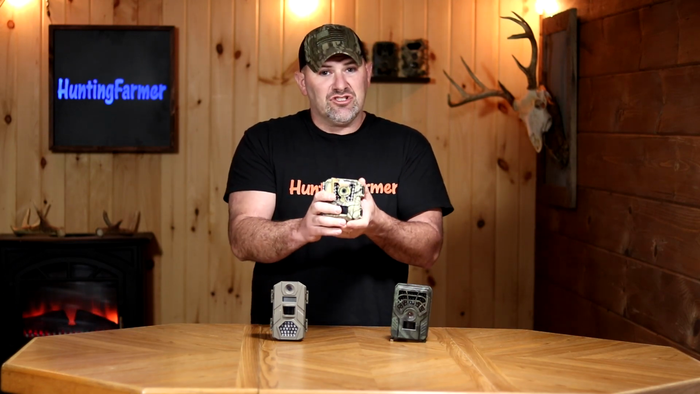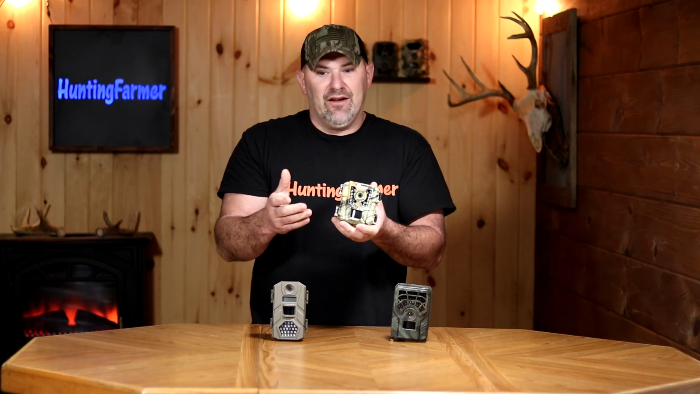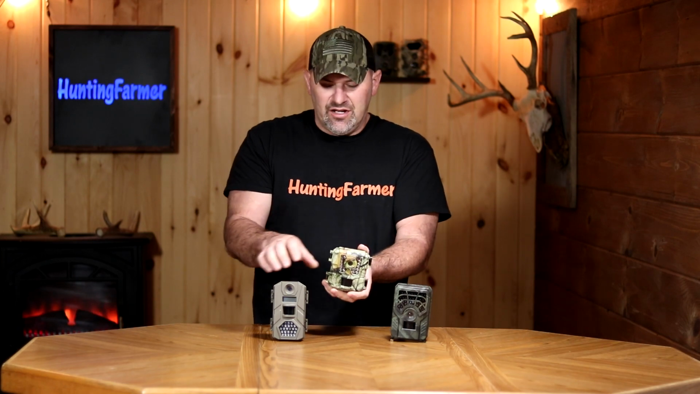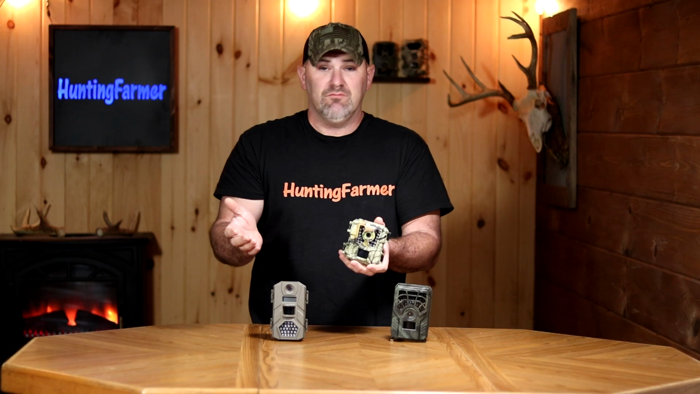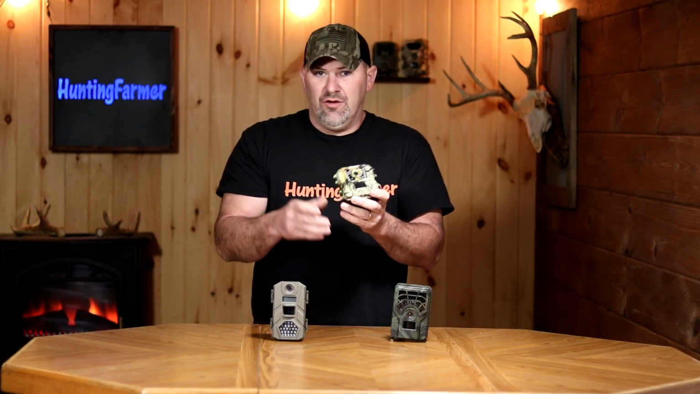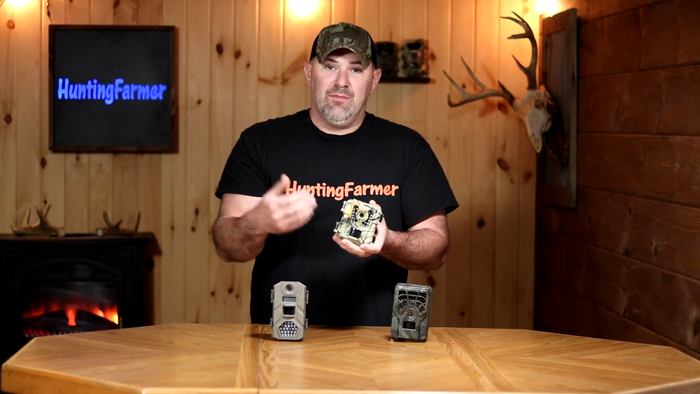The menu of this trail camera is pretty intuitive. It's not that hard to navigate. And in fact, I found it interesting. It is virtually identical to the Tasco. These two menu setups on these cameras are virtually identical. So if you have either the WoSports or the Tasco, the menu is going to be the same.